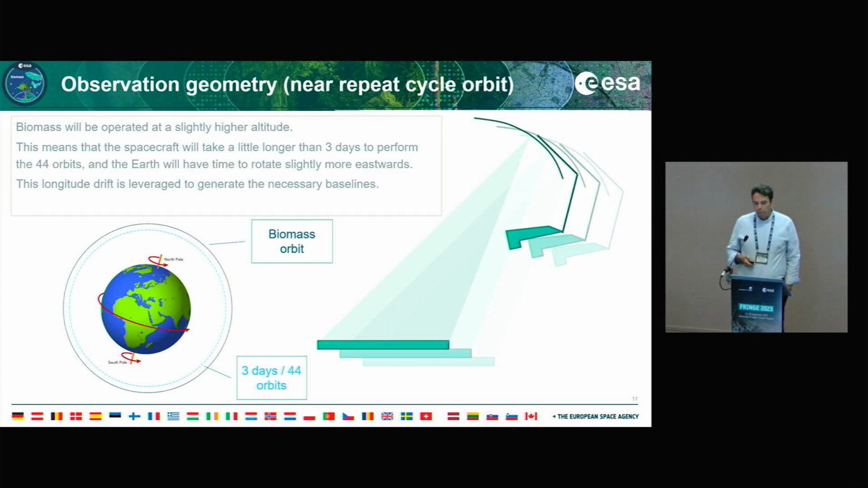What we do is to have a small longitude drift. So what we actually do is operate Biomass at slightly higher altitude than this 44-orbit fixed repeat, which means that the spacecraft will take a little bit longer than 3 days to perform the 44 orbits, and the Earth will have enough time to rotate slightly more eastwards, which actually gives us this longitude drift, which gives us the necessary baselines.